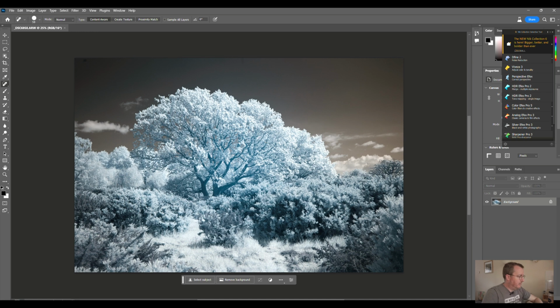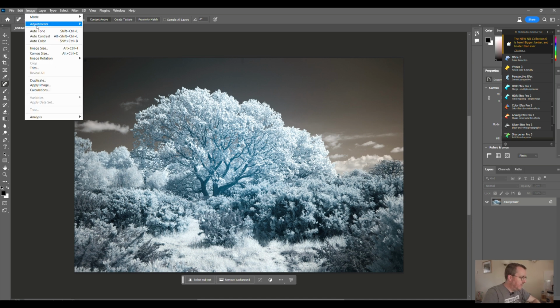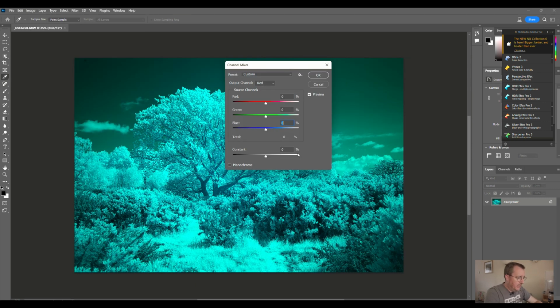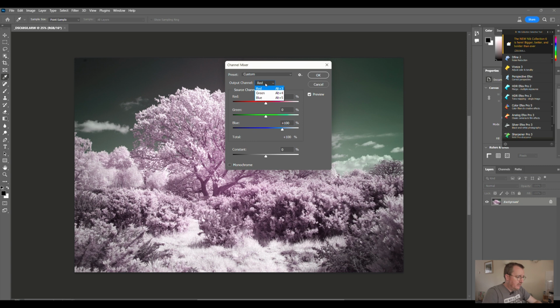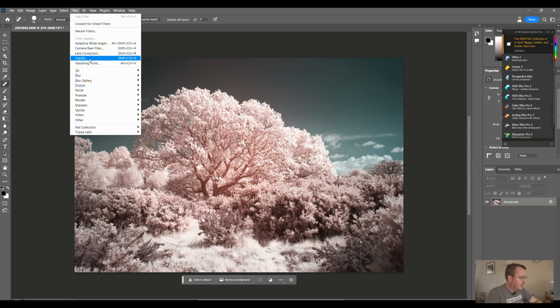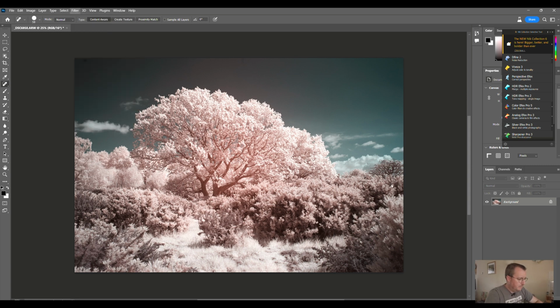Okay, here we are in Photoshop, and we will do the flipping of the channels, which again was described in the previous video. What we do is we basically leave the green alone, but we swap the reds and the blues, and that gives us this kind of image. So the sky has now gone more towards blue, and we also have a sort of pinkish colour to the foliage. So I might just go into the camera raw filter quickly.